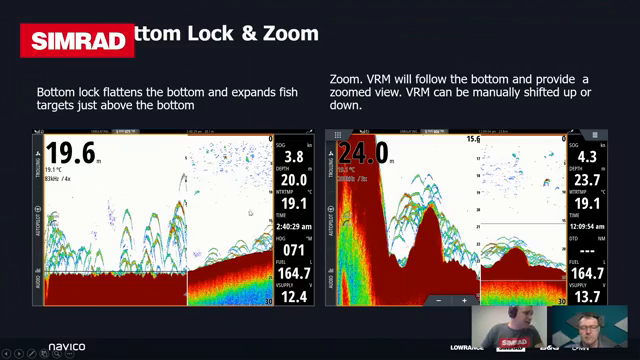So what it does, it just zooms in on the bottom and keeps the bottom looking kind of flat, even if you're changing depths. All it's doing is just looking at a section of the water, 5 meters in this case, above the sea floor. So that's the bottom lock.